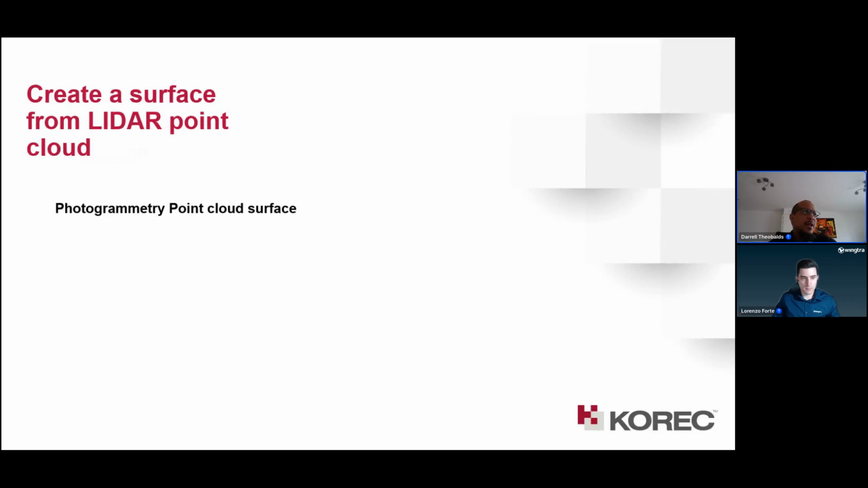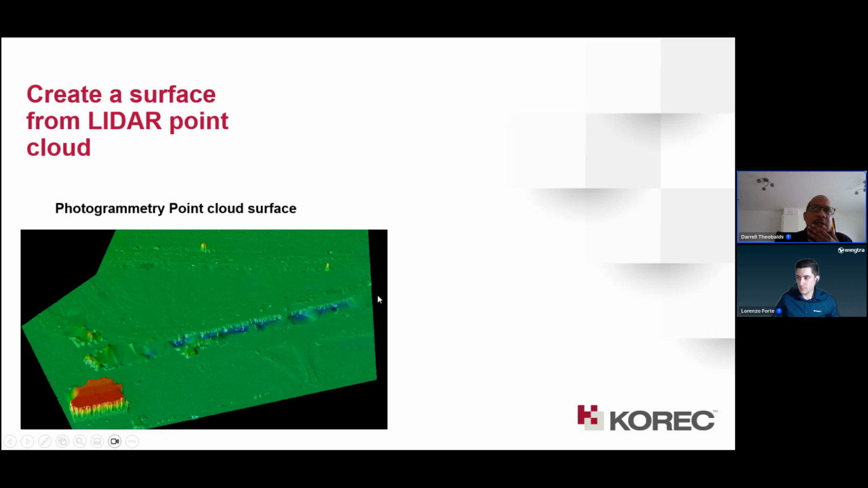With that LiDAR, I wanted to compare the classification I did with the photogrammetry. So I did classification with a photogrammetry point cloud, and I did classification with the LiDAR. I then also looked at the surface, so I created a surface model. This is a surface model using the photogrammetry point cloud. As you can see, you have a lot of spikes in there. I did some flattening on that photogrammetry in order to remove as much as I could automatically.